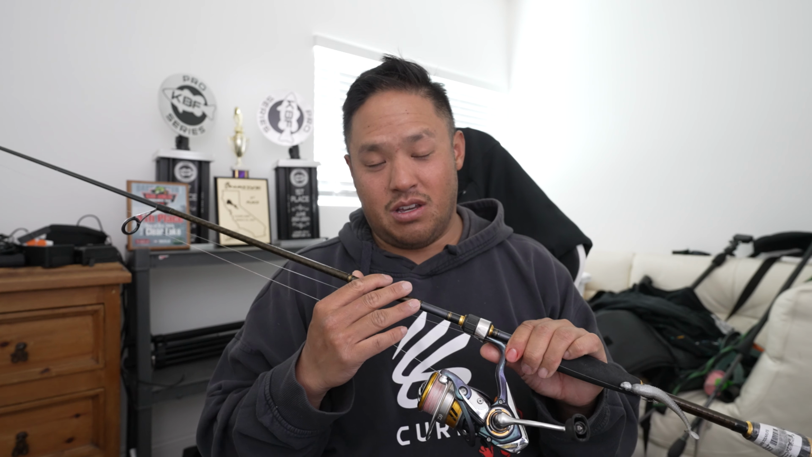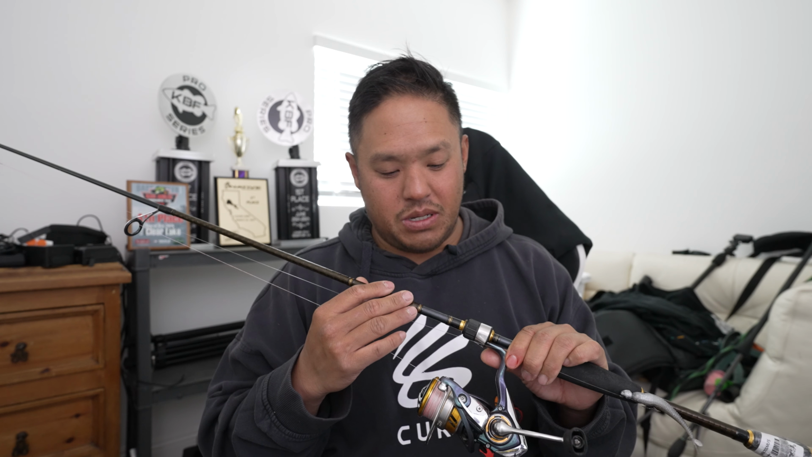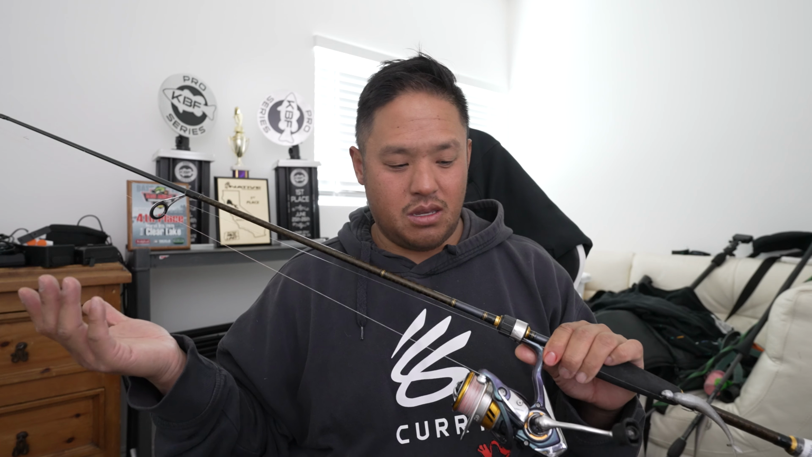Here is the setup that I use to midge troll. This is a Daiwa Aird X medium light rod, 7 foot. The great thing about it is it's only $55. So you could pick this up on Tackle Warehouse. It's not gonna break the bank. There was a couple times where I broke the tip from hitting a dock or high sticking a fish. And the good thing about it is I spent $55 more and I get a brand new one.